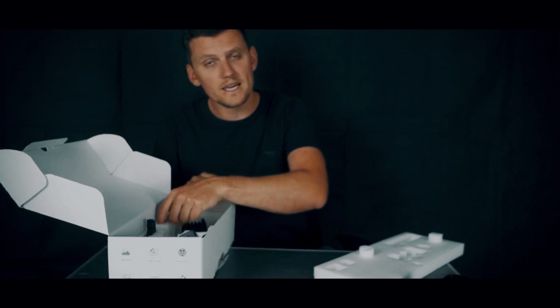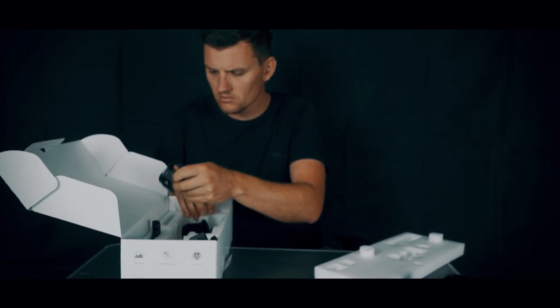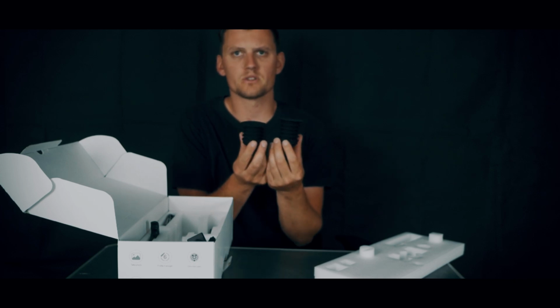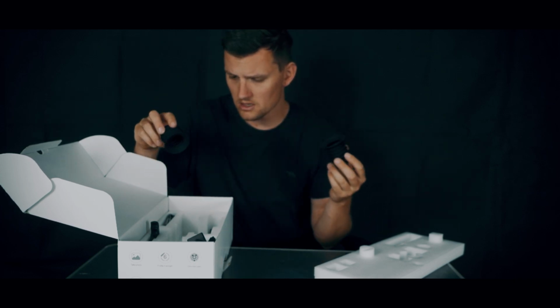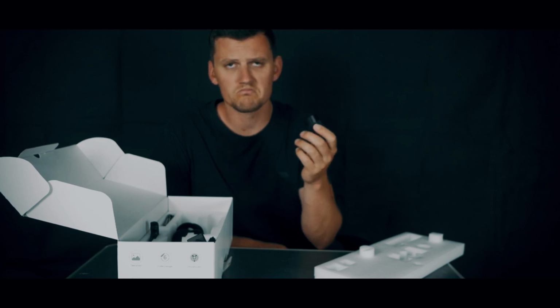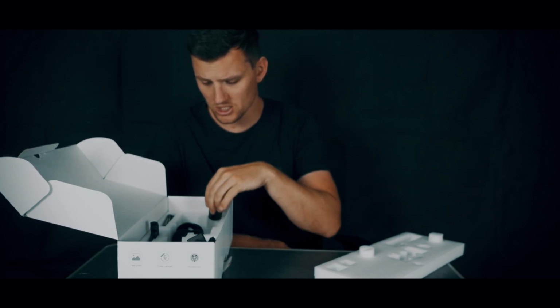You get an HDMI cable in there as well, which is cool, and you get a couple of eye cups for blocking out the light. They screw on the back of the scope. You also get another battery piece to put a larger battery in there, for a 65mm battery.